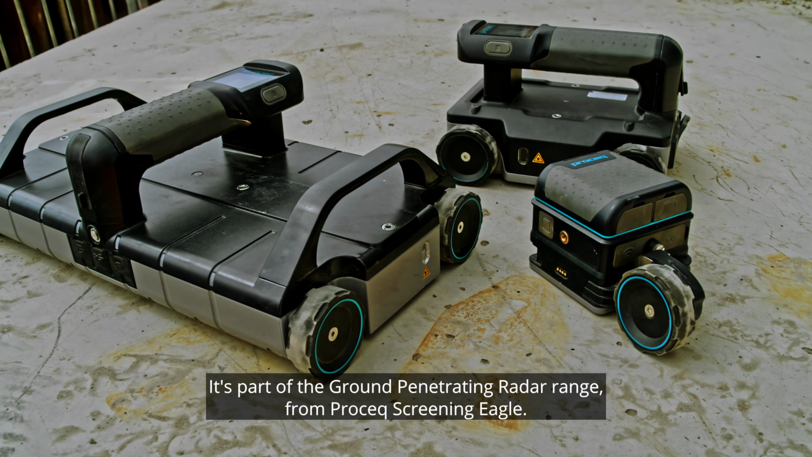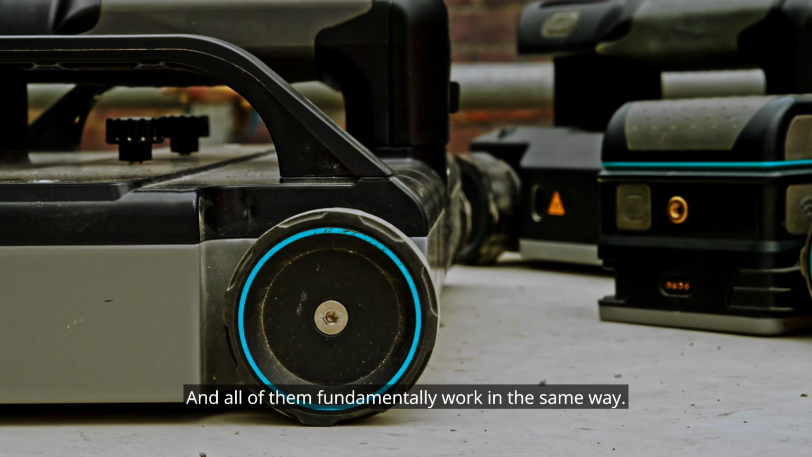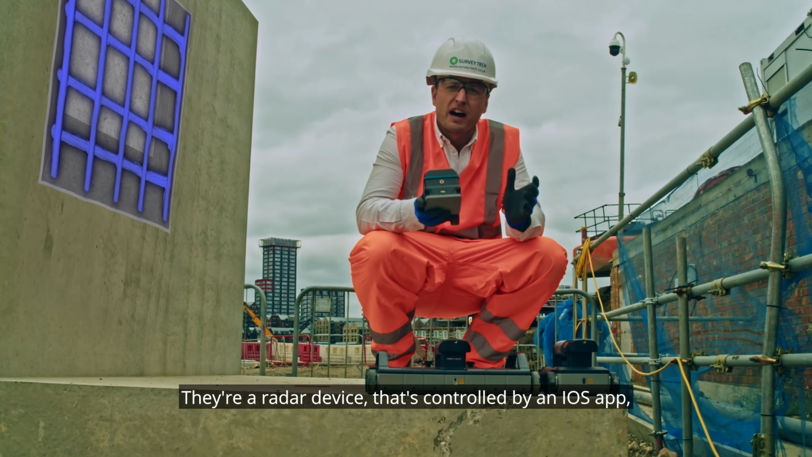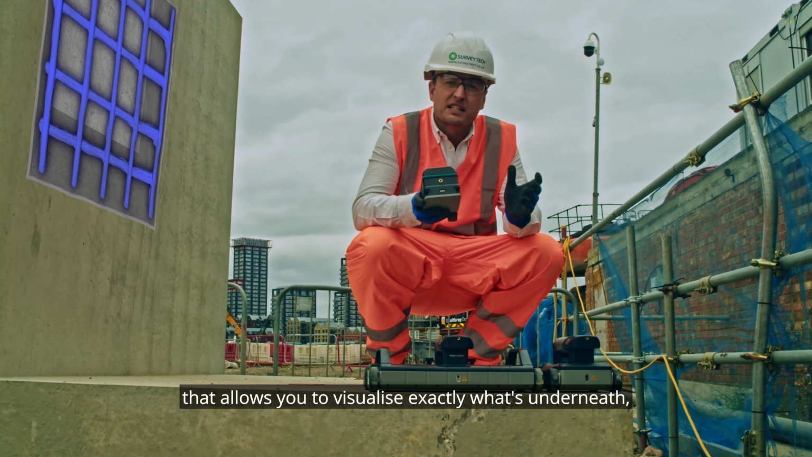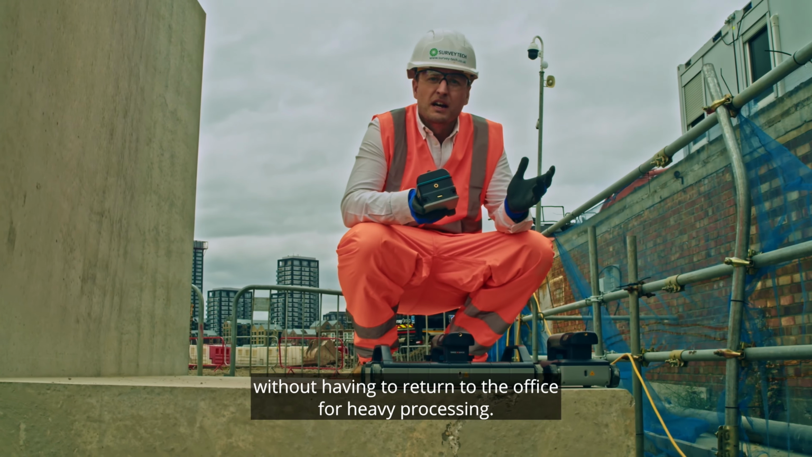It's part of the ground penetrating radar range from Proceq Screening Eagle, and all of them fundamentally work in the same way. They're a radar device that's controlled by an iOS app that allows you to visualize exactly what's underneath without having to return to the office for heavy processing.